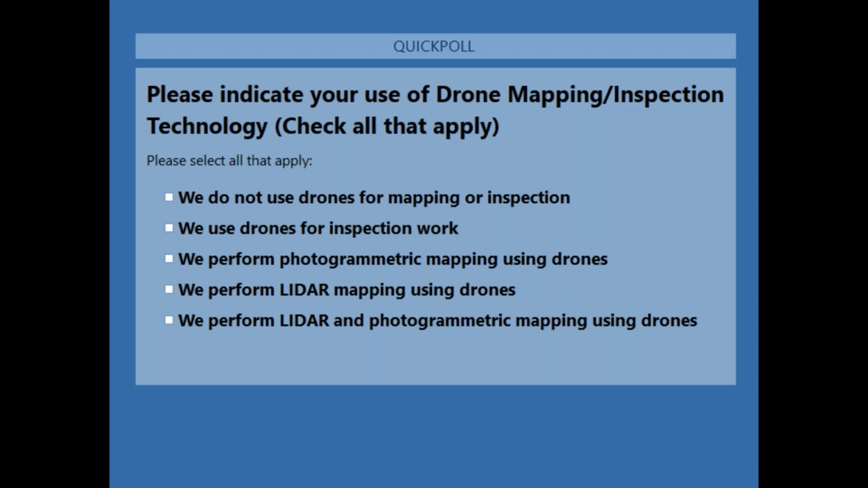Please indicate your use of drone mapping inspection technology. Check all that apply. I will be sharing these results with everybody just to get a good idea of our user group with us today.